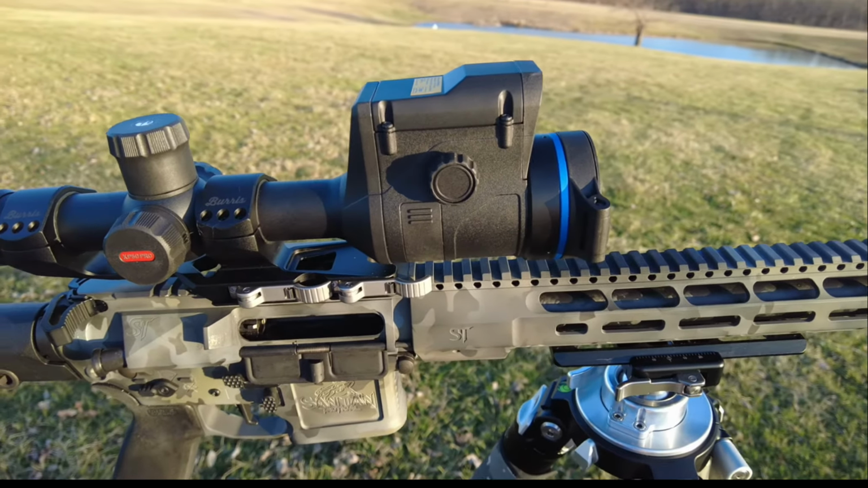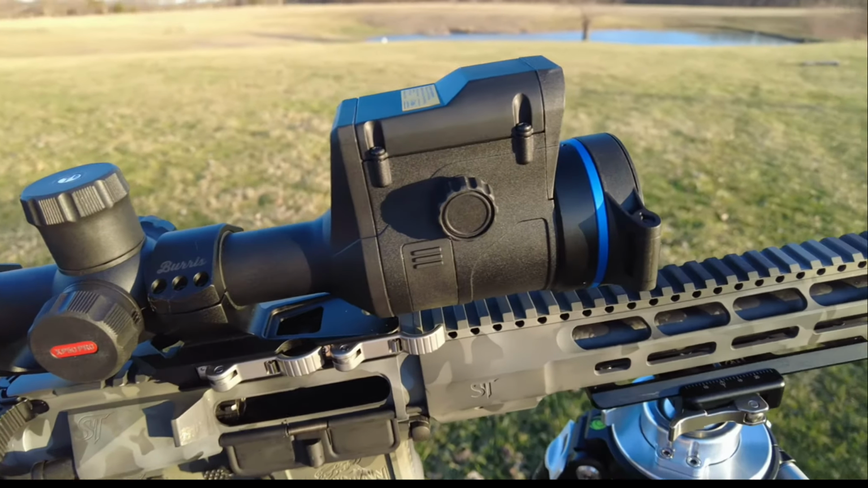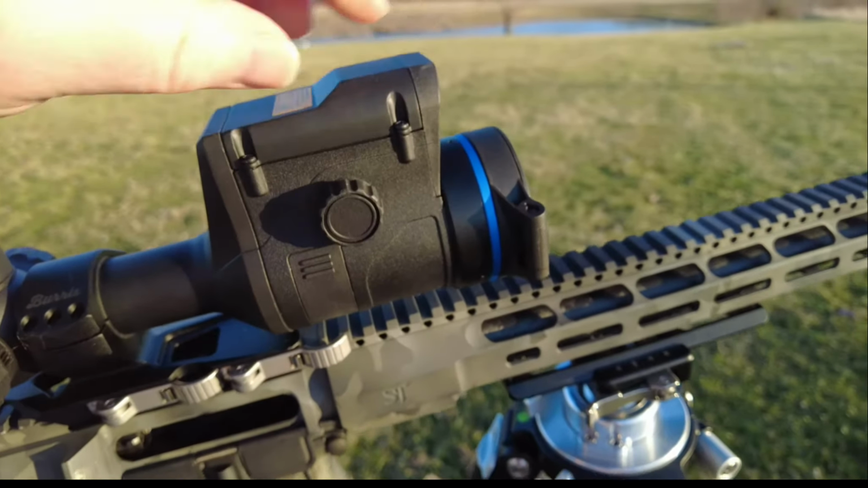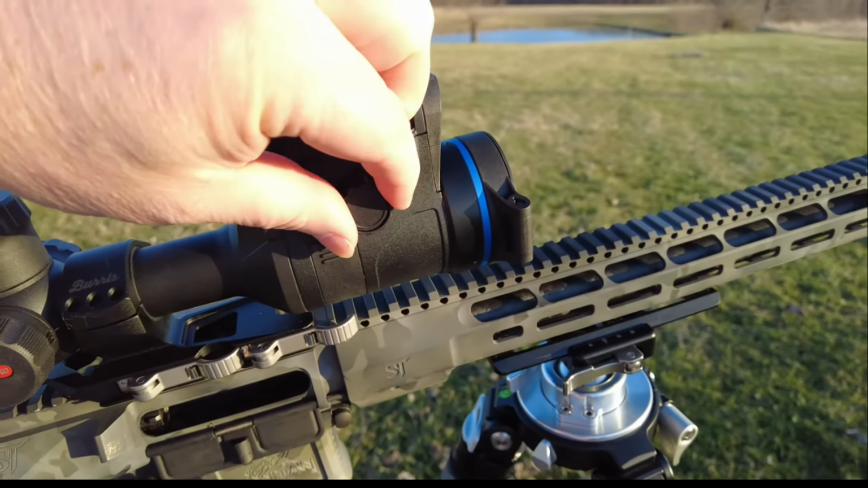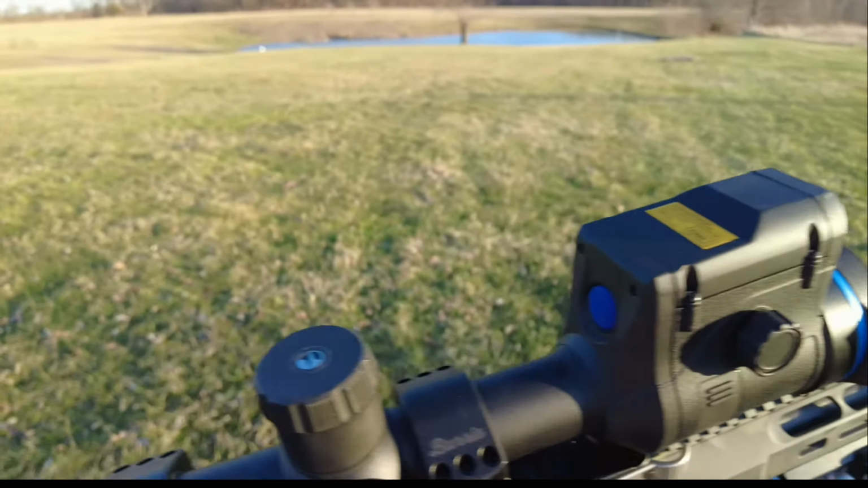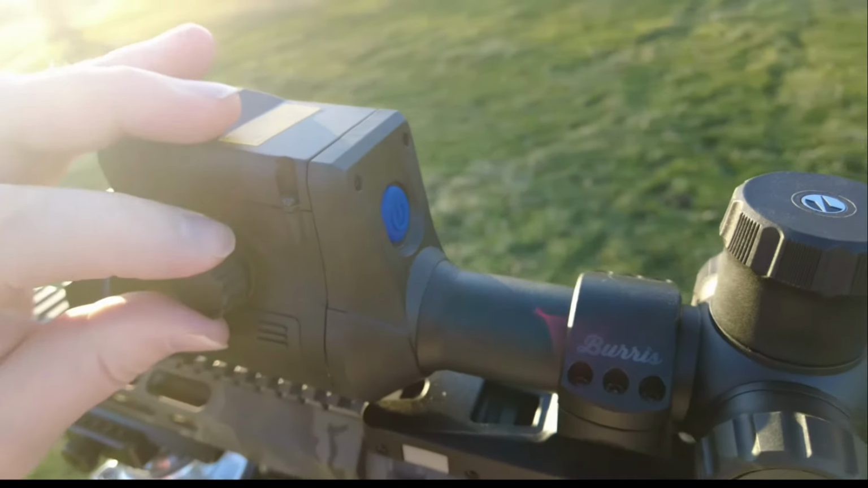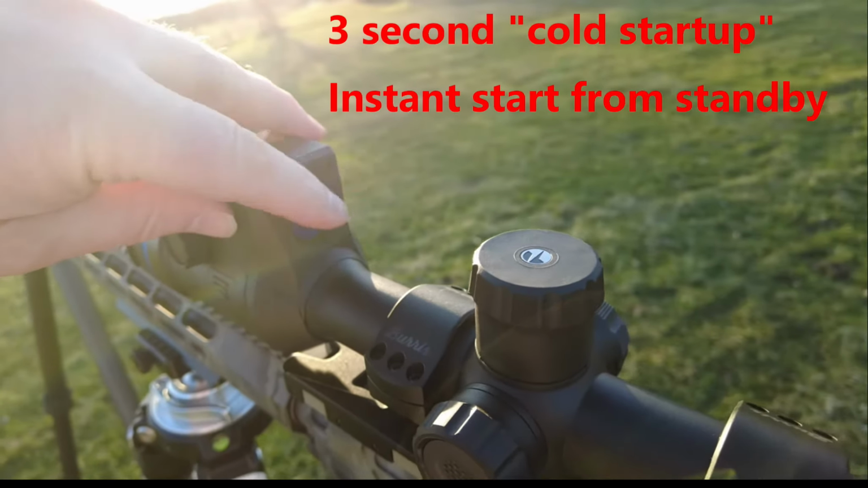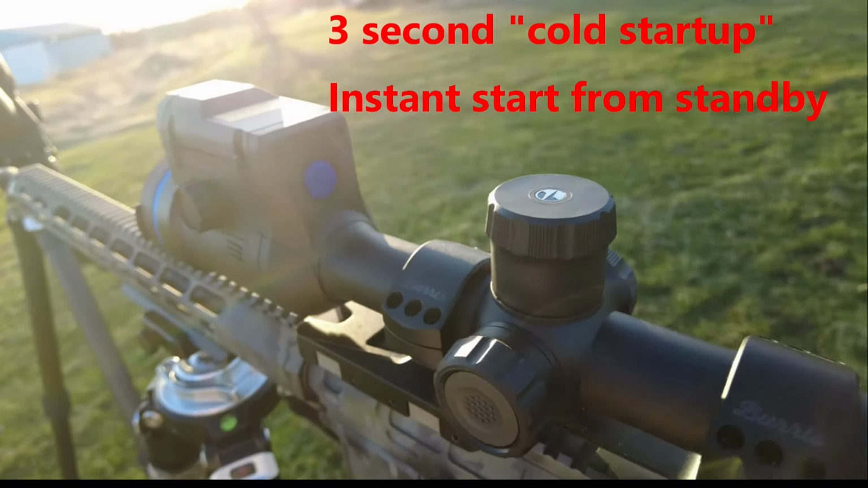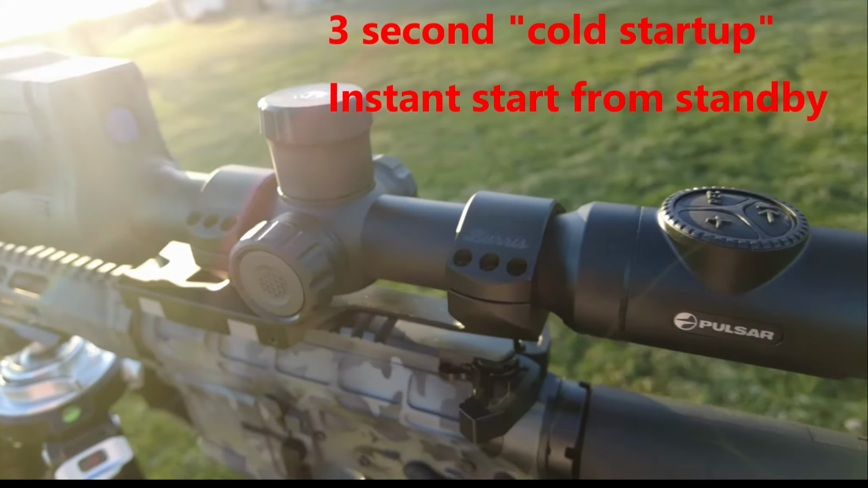One of the big changes is also in this focus adjustment knob. Previously in Thermion, you had a ring up here, and now they have this little turret style adjustment knob on both sides of the device, so that you can do it right or left-handed. The power button has moved up to the front, so that's going to be your power and nuke switch. But I'll go over the features in more detail as we do some further videos.